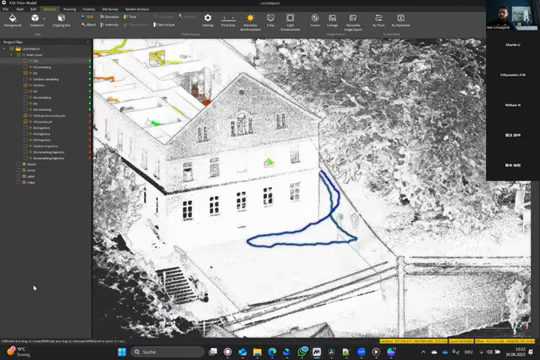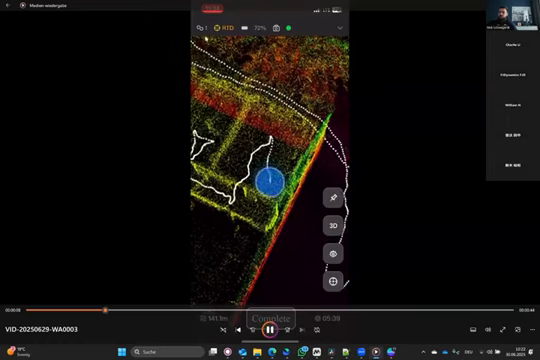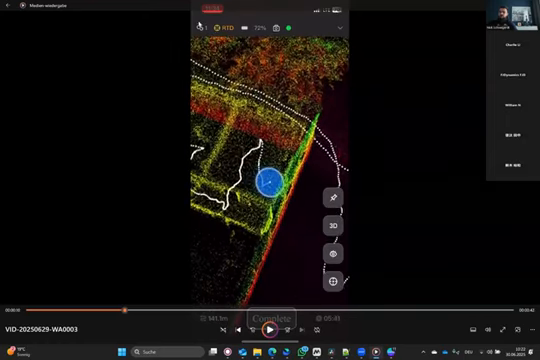And I have a quick screen recording of how it looks in the scan app. Here I'm on the second floor. We see at the top left corner the indicator for loop closures. I have 1 loop closure. As we are inside the building, we have no fixed solutions for the RTK.